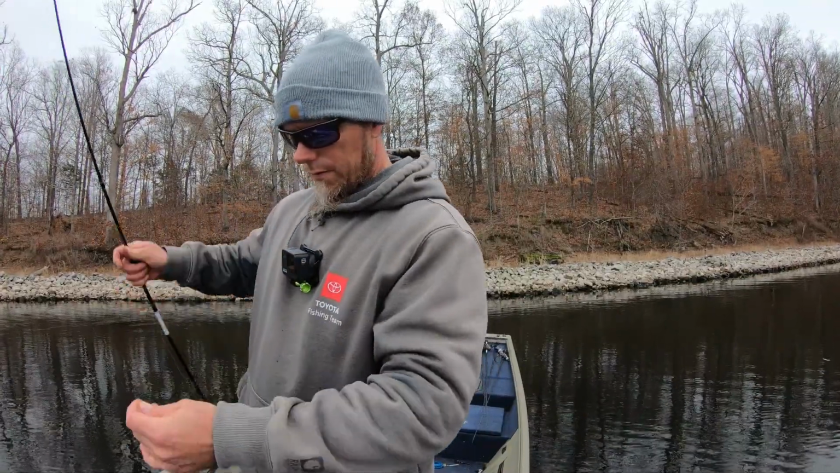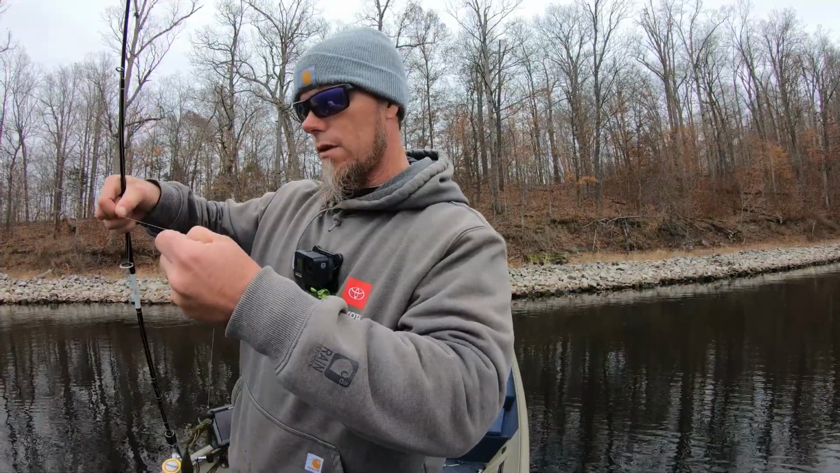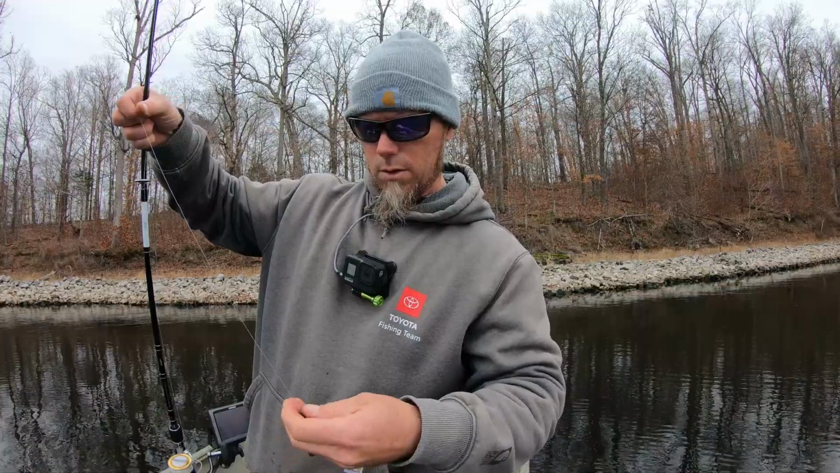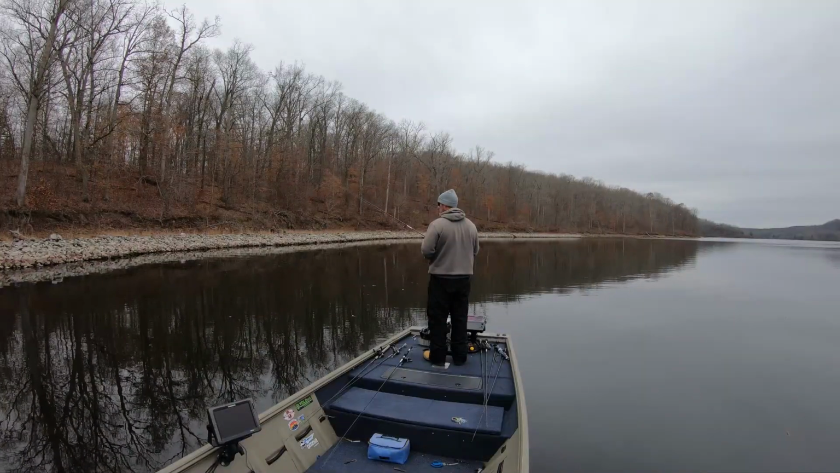It's getting ready to get cold, so I like this decent weather. Oh, I got a knot in there. Look at that. I'm not going to change it. We'll see what happens. I might hook a 5-pounder and break off, but you'll know why.